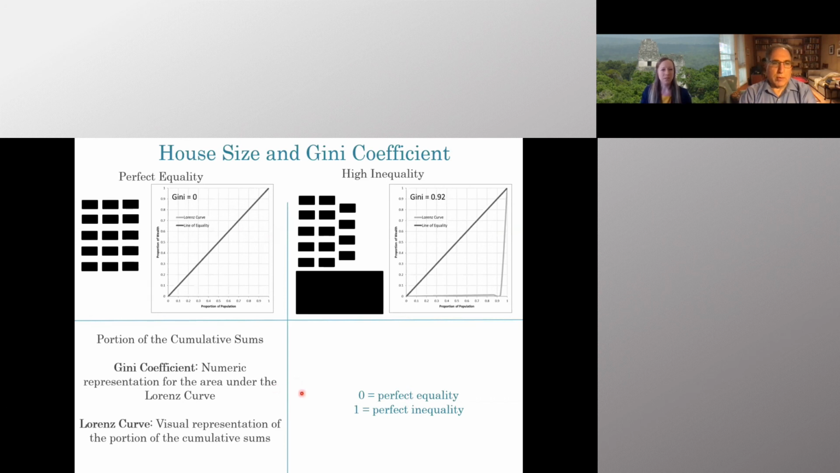The Gini coefficient is a numeric representation for the area underneath the Lorenz curve, and Adrian Chase showed an image of this earlier. The Lorenz curve is a visual representation of the portion of cumulative sums. A Gini coefficient of 0 equals perfect equality, and a Gini coefficient of 1 equals perfect inequality. So in this example of 15 houses that are exactly the same size, the Gini coefficient is 0, and the Lorenz curve is actually underneath this line of equality.